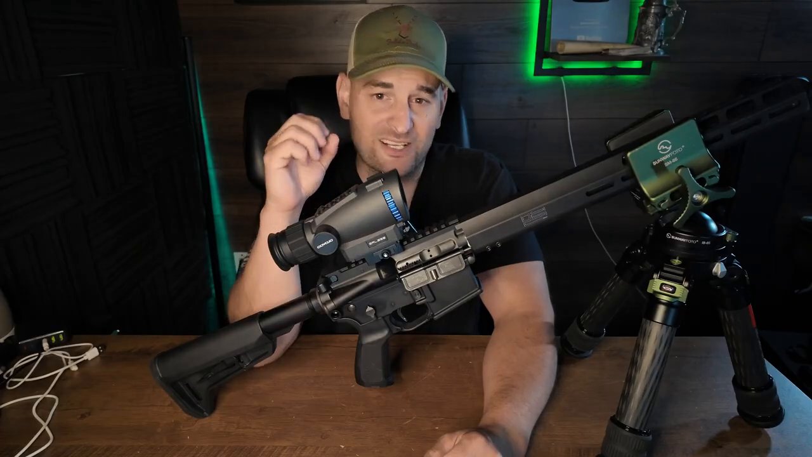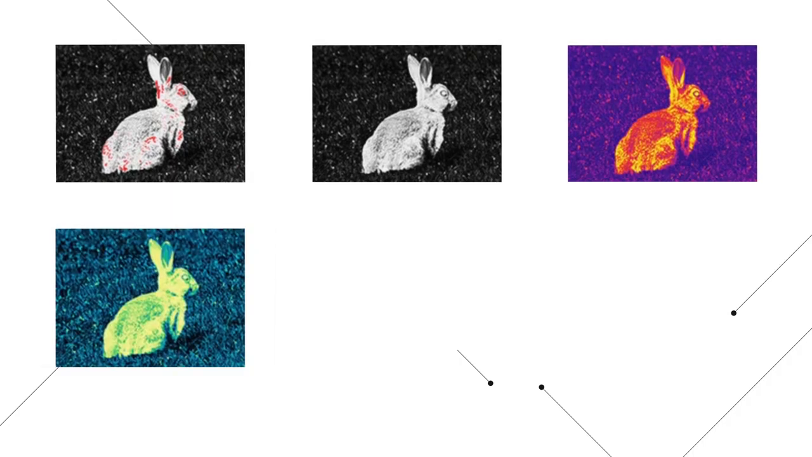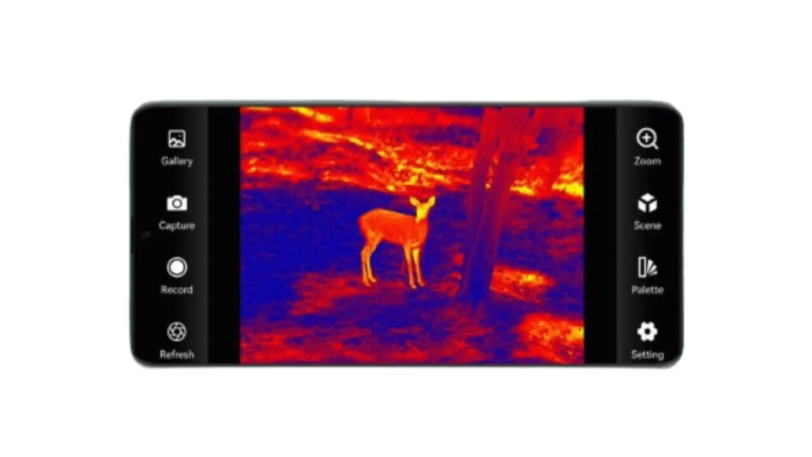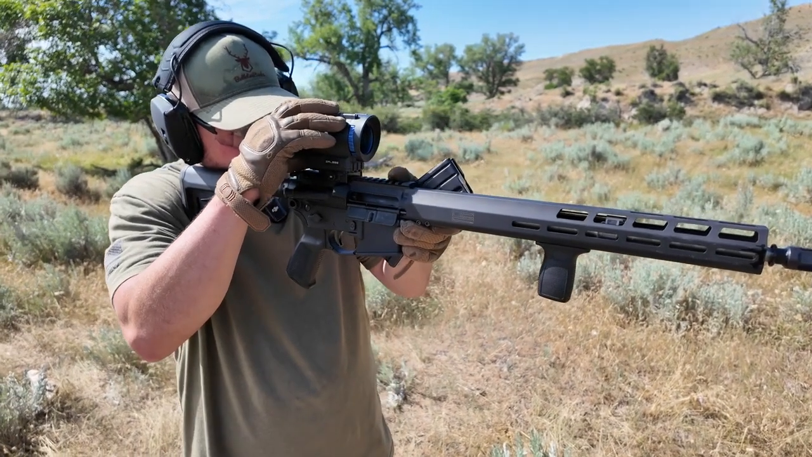The thermal comes in a whole bunch of different color palettes: red hot, white hot, iron red, green hot, fusion, and ice fire. Also, you can download the Gaiajo app and you can connect it, and this has Wi-Fi so somebody can remotely view what's going on in here and the pictures and videos. I found the eye relief to be really adequate at 50 millimeters.